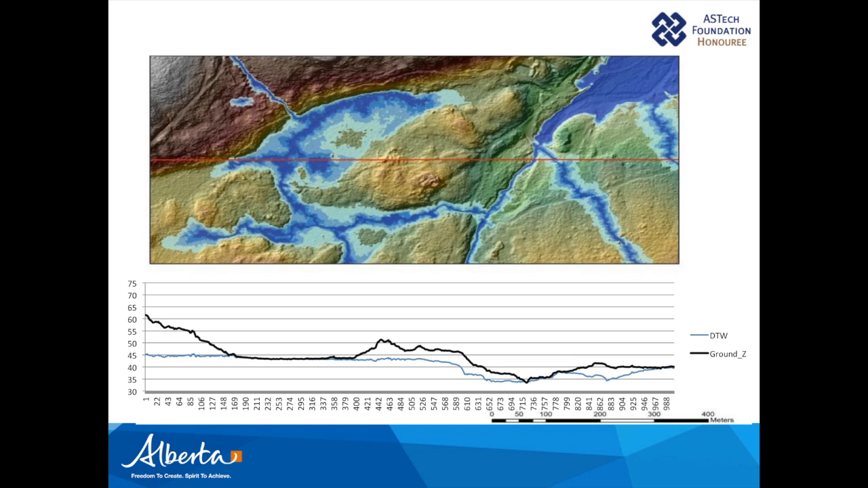And we take a cross-section through it, and this is what the model is actually looking at. The top line is the bare earth surface, and this blue line across is what the model is determining where it thinks that surface water table is. So on the far left, we've got a little bit of a hill. The model is telling us that surface water table is quite deep.